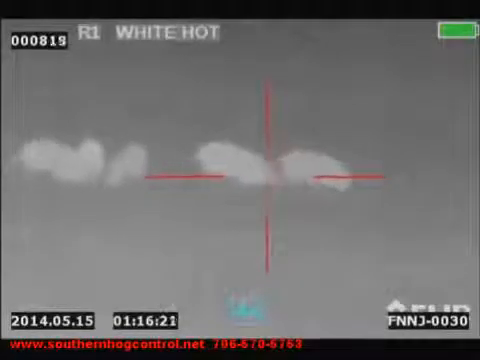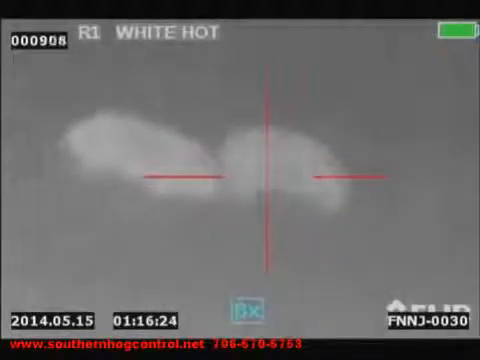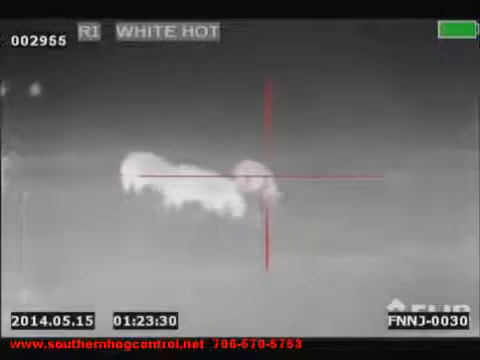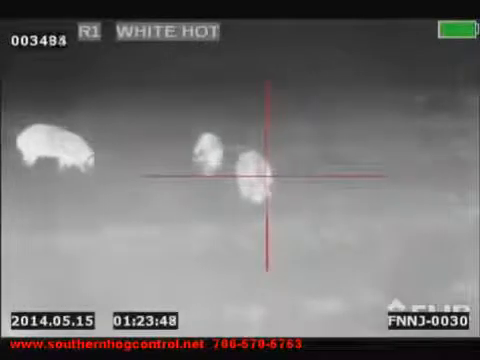We have located 20 hogs in a peanut field, 12 at 200 yards. There are 8 more hogs at 500 yards. Putting the wind in our face, the thermal optic has allowed us to use the cover of darkness to stalk within 50 yards of the hogs. With no hunters with me tonight, I have the freedom to choose when I'm going to take my first shot.